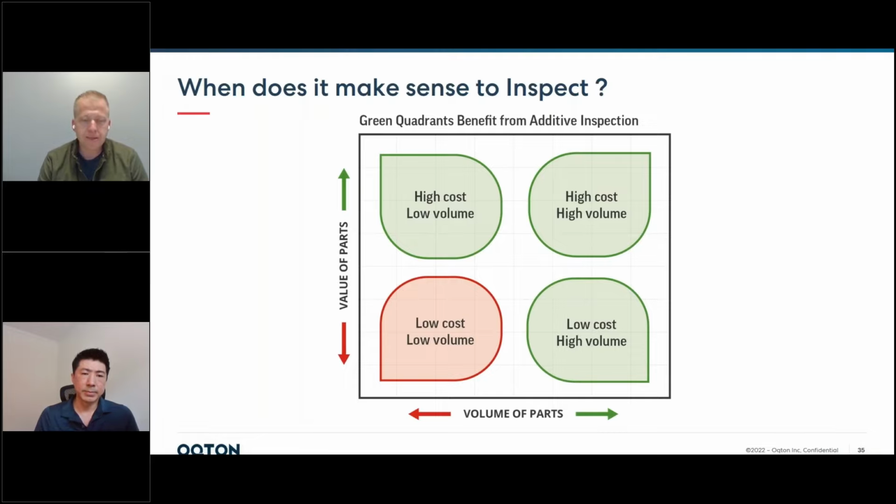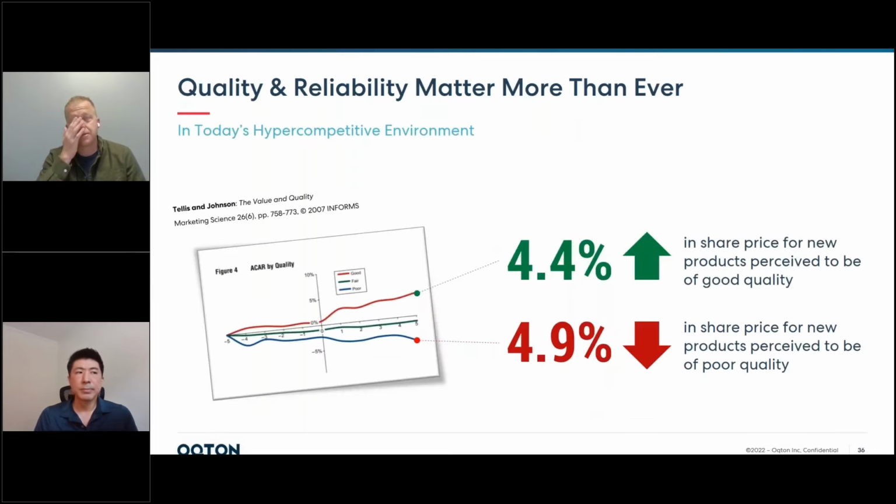But in almost all other cases, if you're producing something with additive, if the customer is giving you money to make something for them and it has value to them, it's going to make sense for you to do it with quality. And that's a very simple vanilla stat you can give that's very obvious and backed up with data: companies who are perceived to make higher quality products do better than companies who are perceived to make lower quality products. Right. Yeah. Very clear assumption, and it's absolutely true.